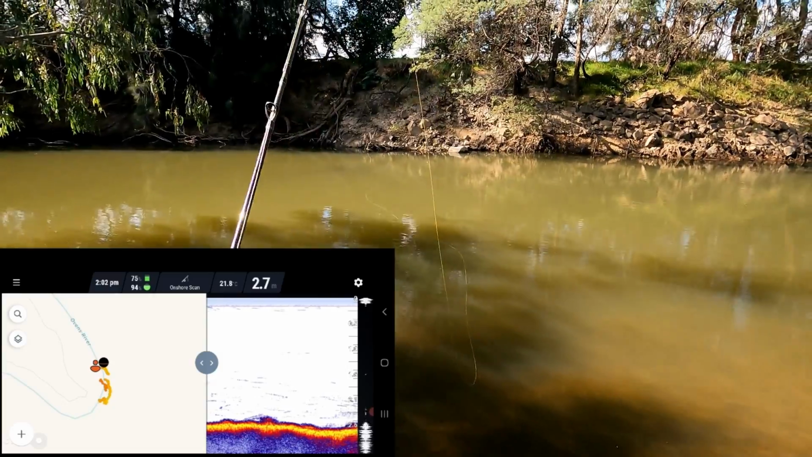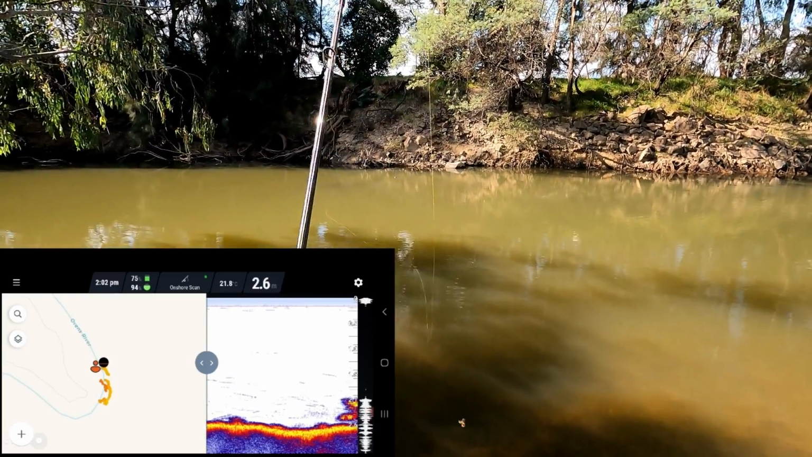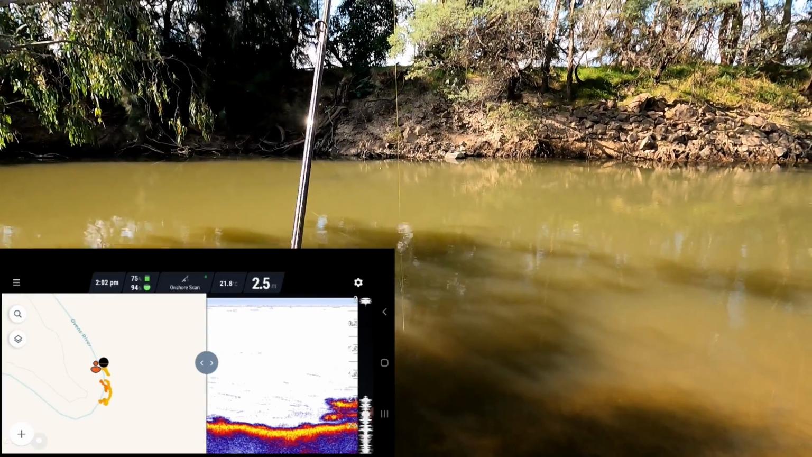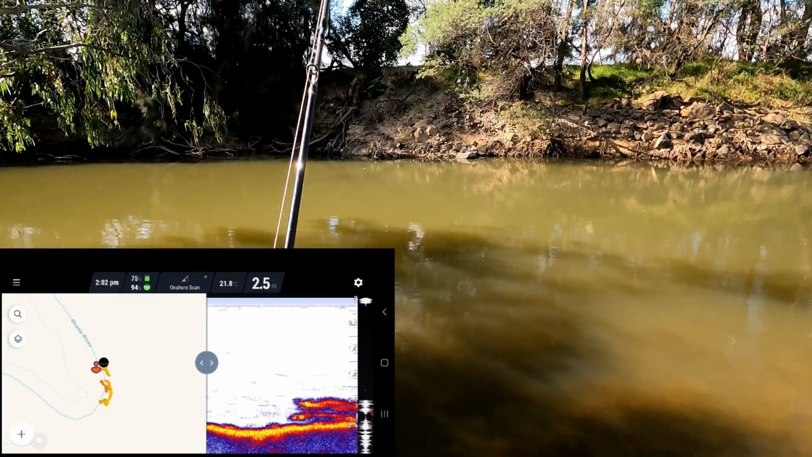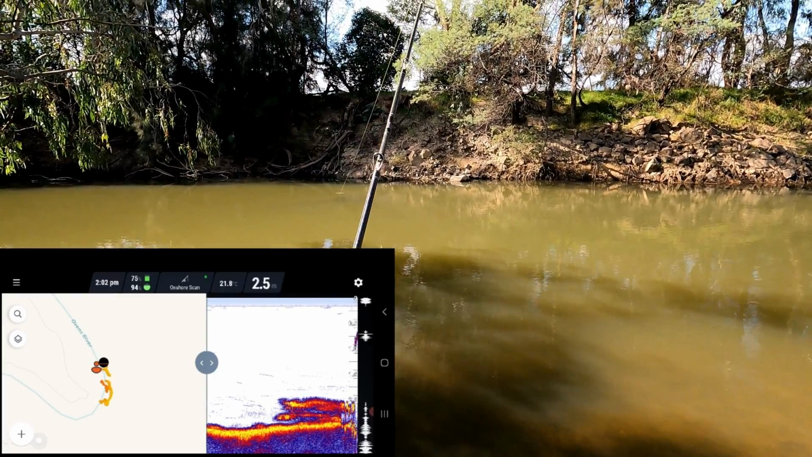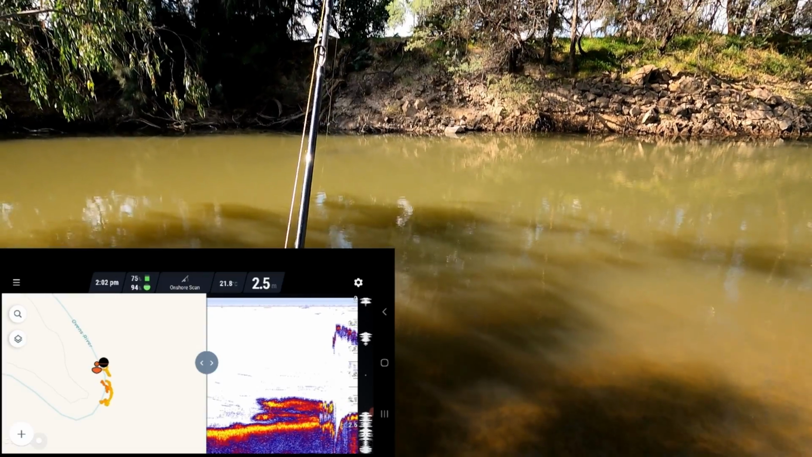I can actually see a bit of structure in the middle of the river out here, so I'm going to say we're going to get something showing up any second, and here it comes. Now you watch, something will show up right near the surface now when I reel it over it. Right about now, I reckon. There it is. I can actually see that one at the top there with my eyes.